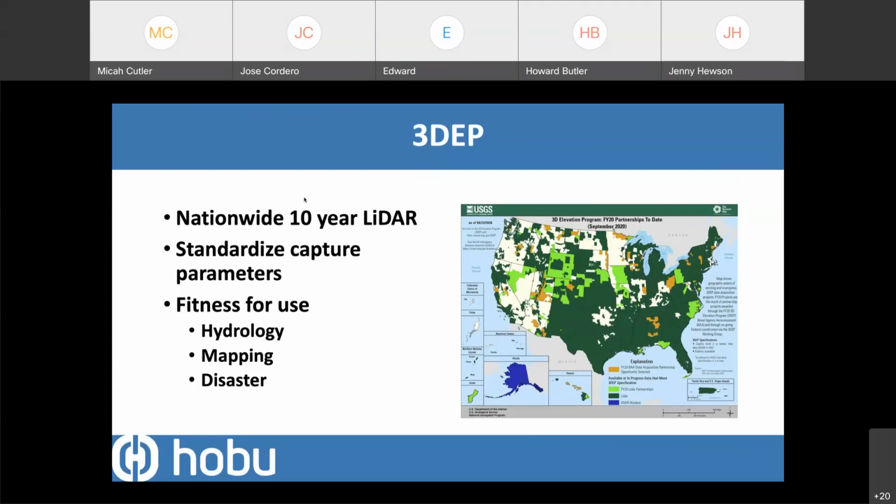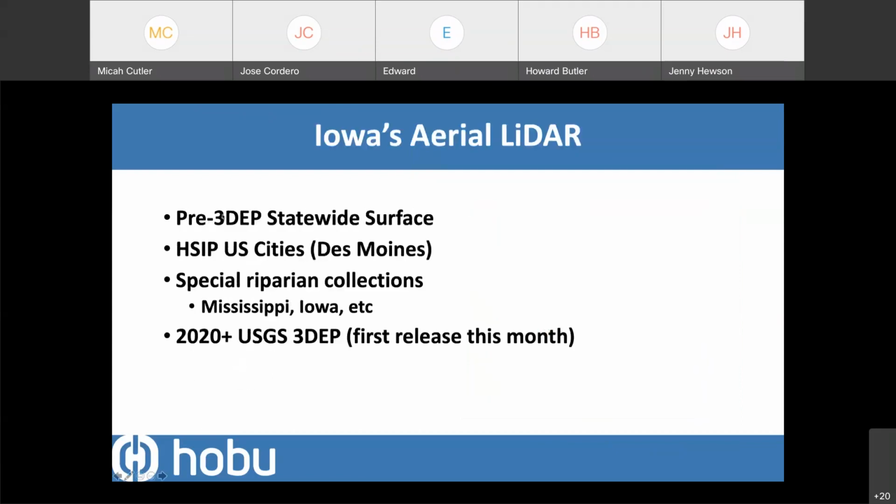The desire of 3DEP is to provide support for multiple uses. So that includes things like hydrology, simple mapping, disaster preparedness. You'll see people doing things like solar roof orientation planning or power line and infrastructure routing type activities. And so this data has lots and lots of uses. It's not always clear once you capture it what those uses might be, but it's a valuable resource for people to do stuff with. So Iowa's LiDAR, again, we're talking about aerial LiDAR, so LiDAR that was captured with some sort of airborne sensor.